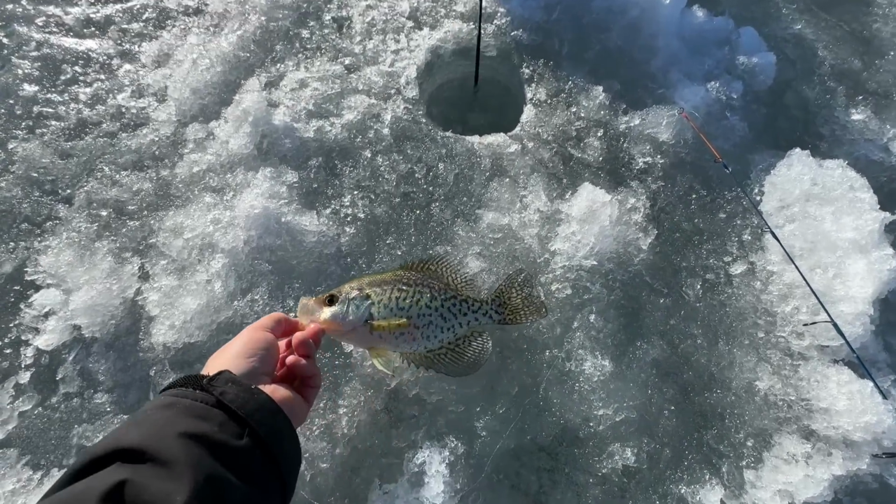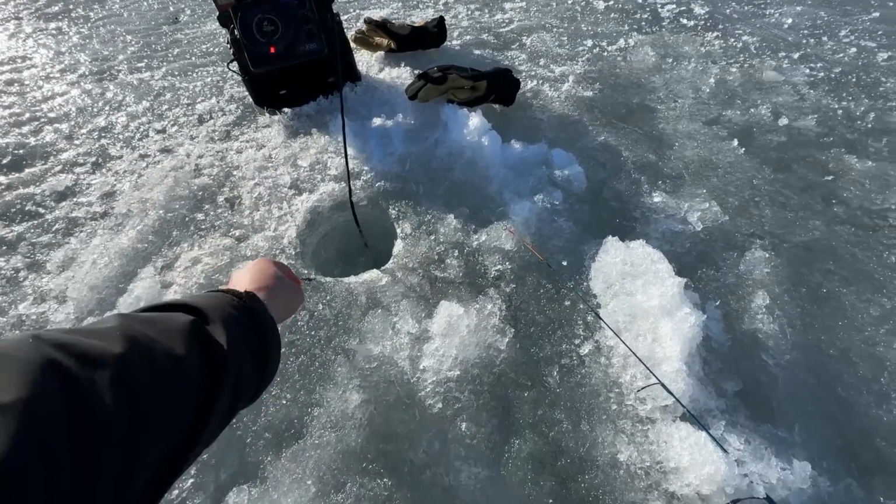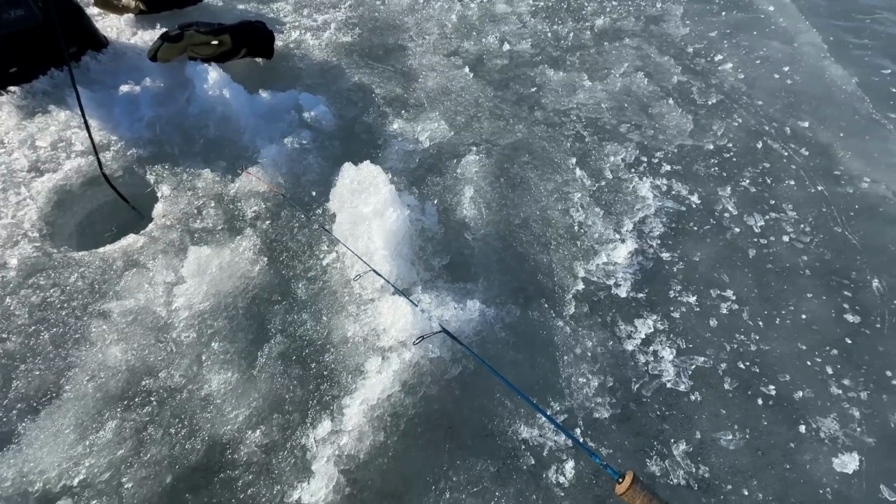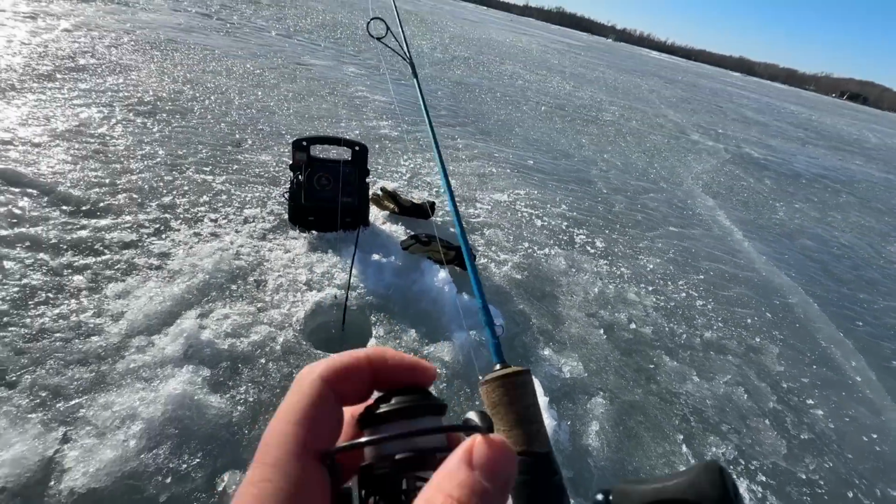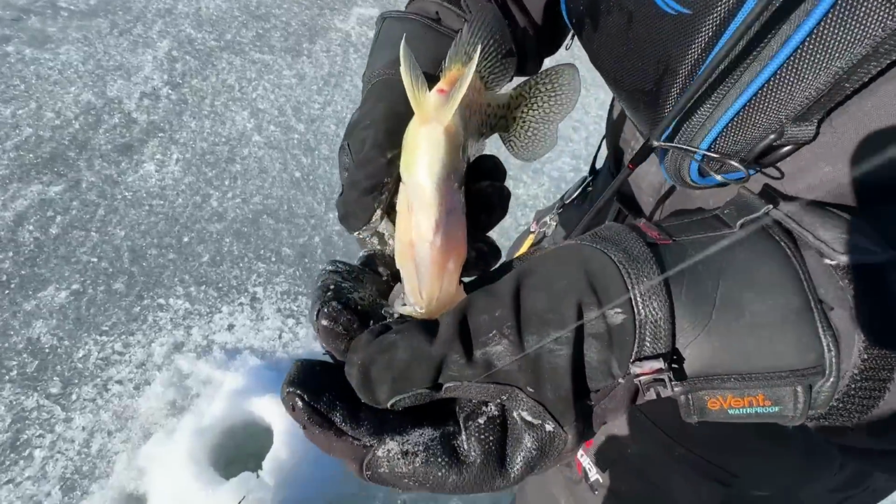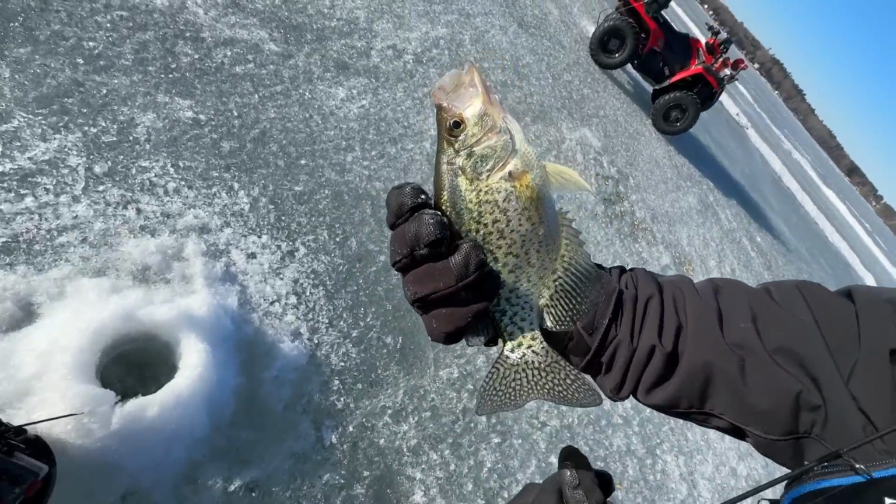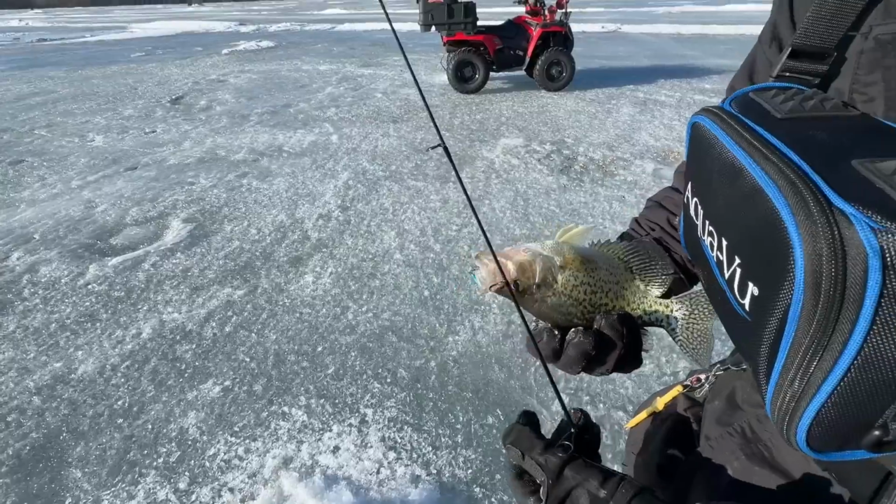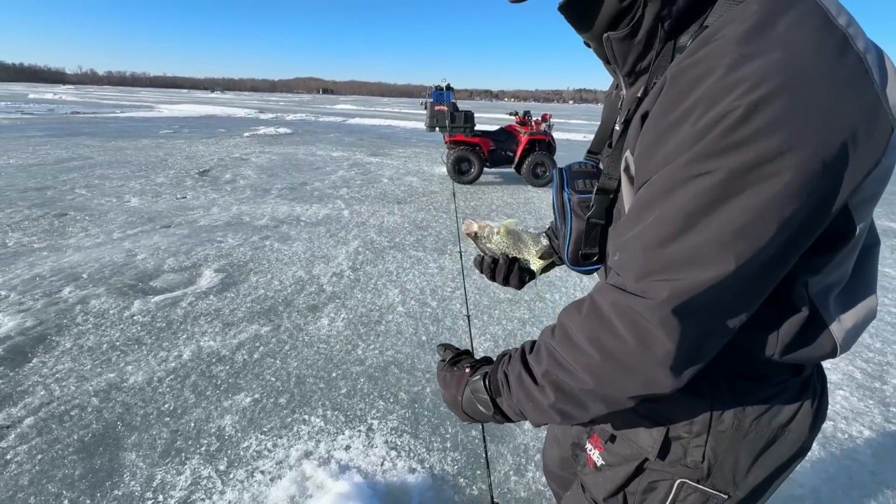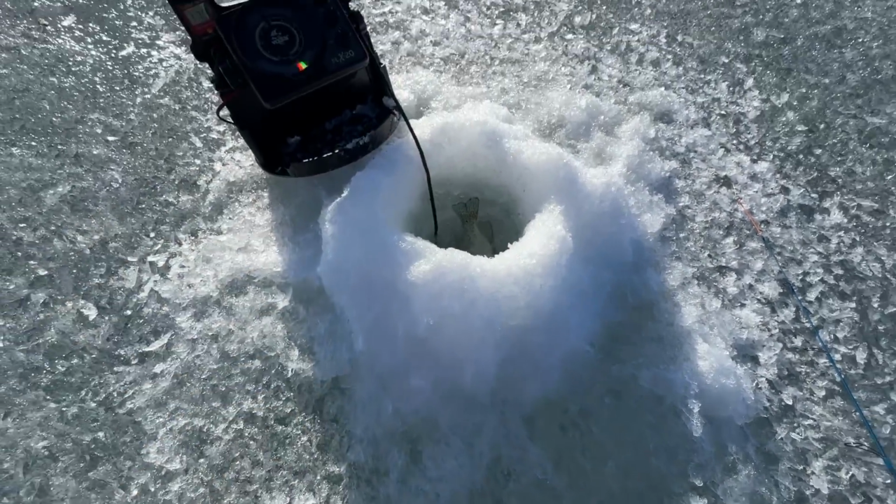Just kind of a little guy. Get back down there, see if there's any gills mixed in with these crappies, or if it's just all crappies. All right, now I'm just hooked up with like 12 and a half, 13. That's right, 12 and a half. Nice, fat though too. Good job, Johnny.